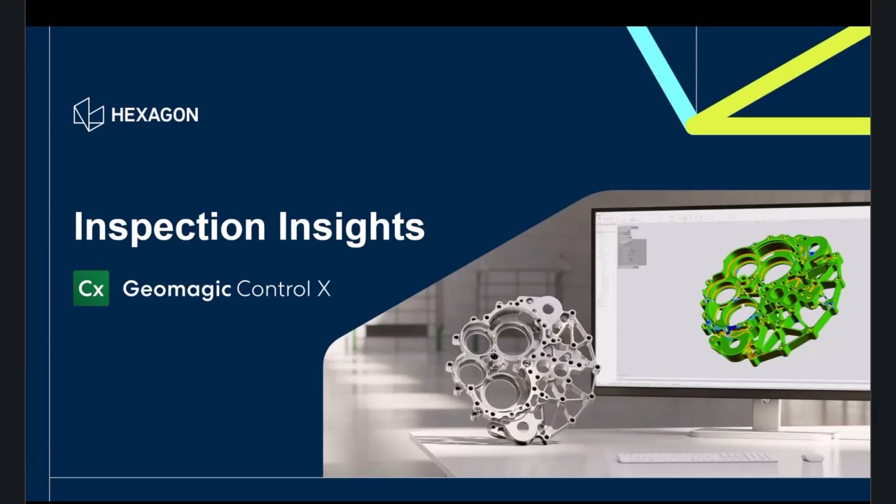Hey guys, my name's Sam Cheney and we're back with another Inspection Insights episode covering our favorite quality control software, GeoMagic ControlX. Last week we covered the automation server as well as batch processing and how to generally inspect multiple parts after you've set up an inspection report. I think that was pretty interesting.